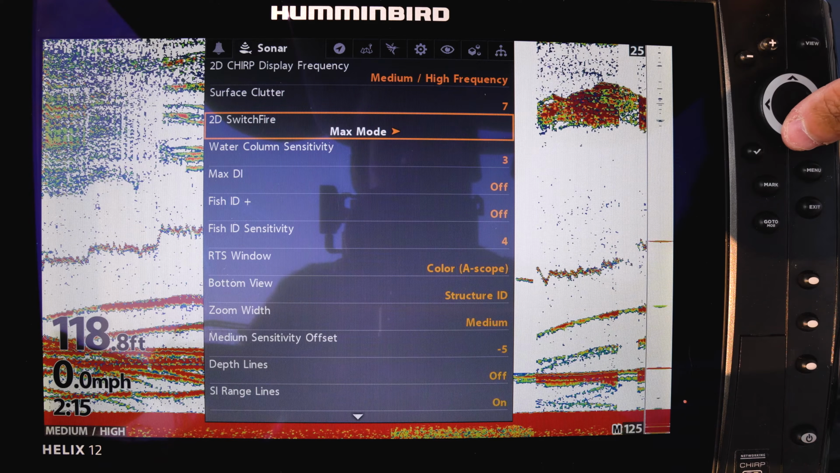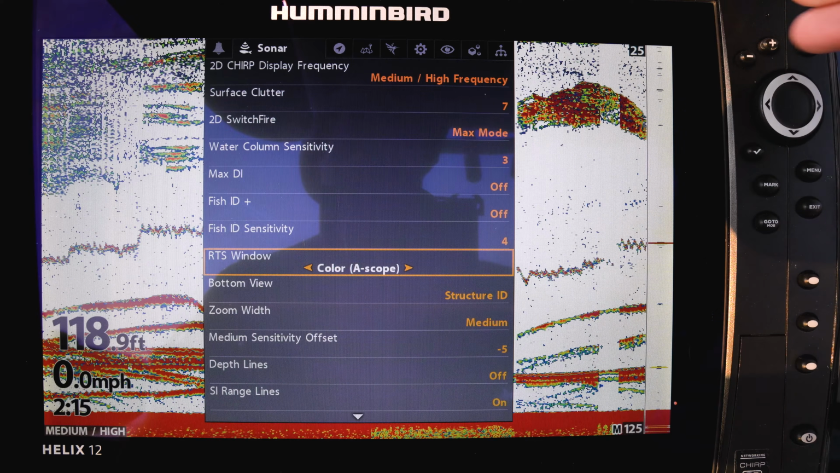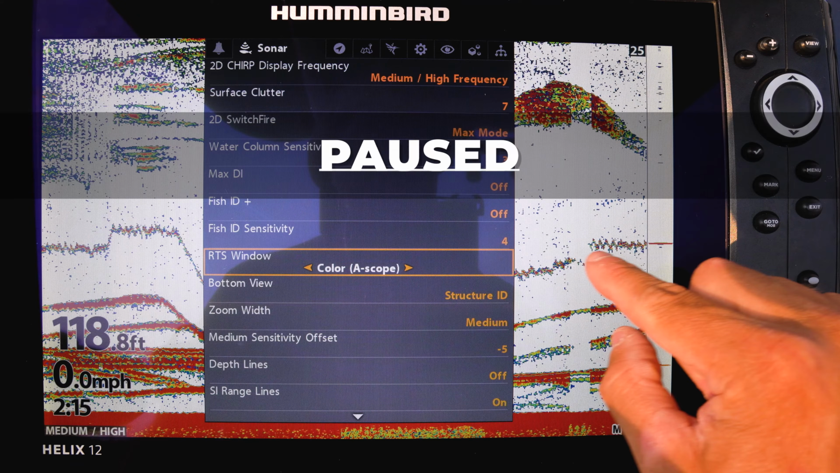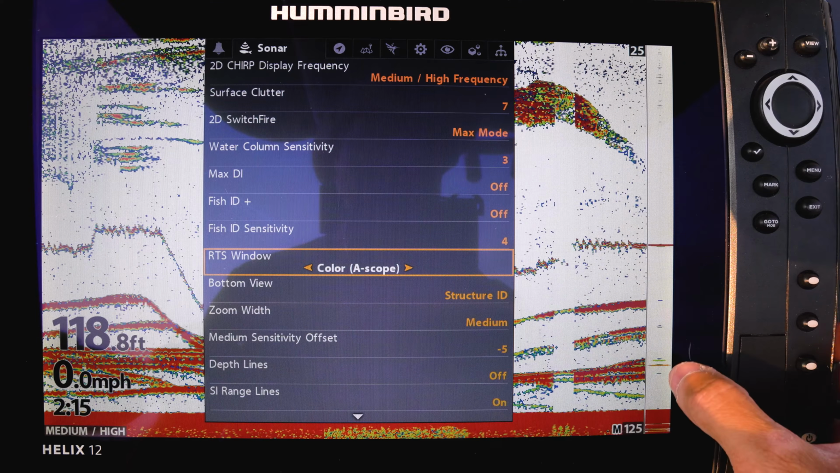Another important setting is the RTS window. RTS stands for real-time sonar, and it allows you to see sonar returns in real time using the small vertical window on the right. Everything to the left of the RTS window is historic data. In other words, it is showing what has already happened and is not real time. Think of this like a desktop printer printing words on a sheet of paper.